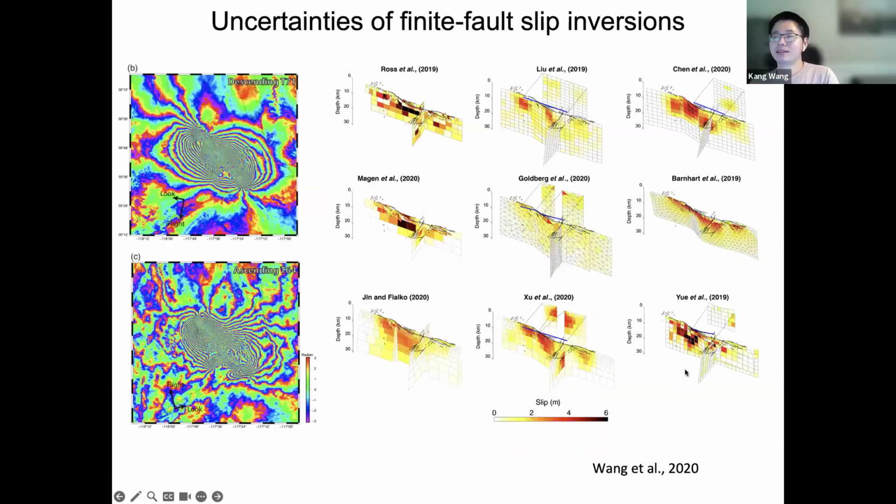This type of analysis is now routinely performed for almost all major continental earthquakes above a threshold magnitude, as I just demonstrated in the last slide. So thanks to the global availability of high-resolution SAR data and rapid processing techniques. However, it's important to also recognize that such inversions